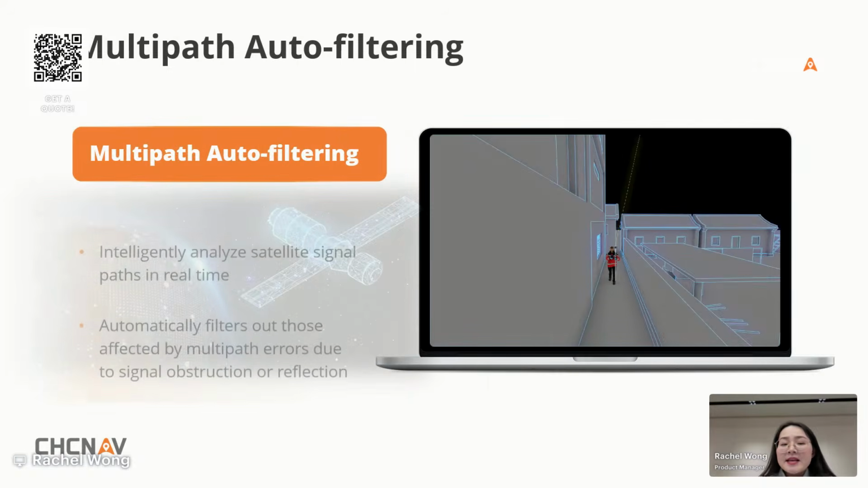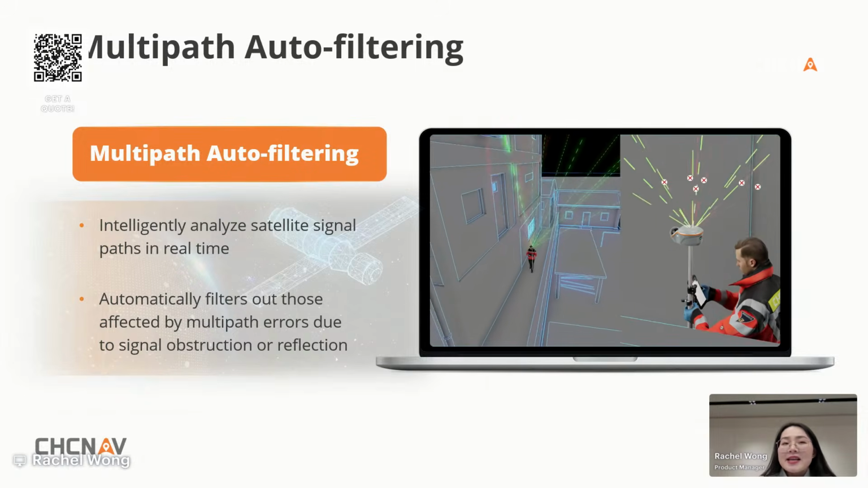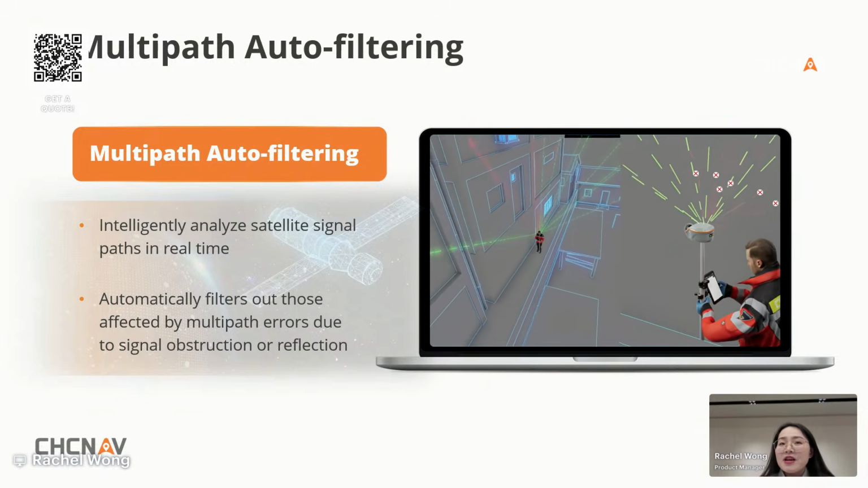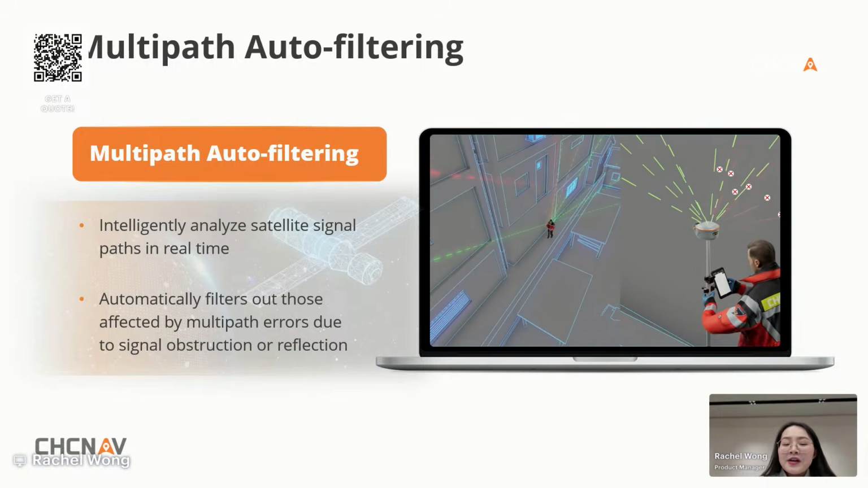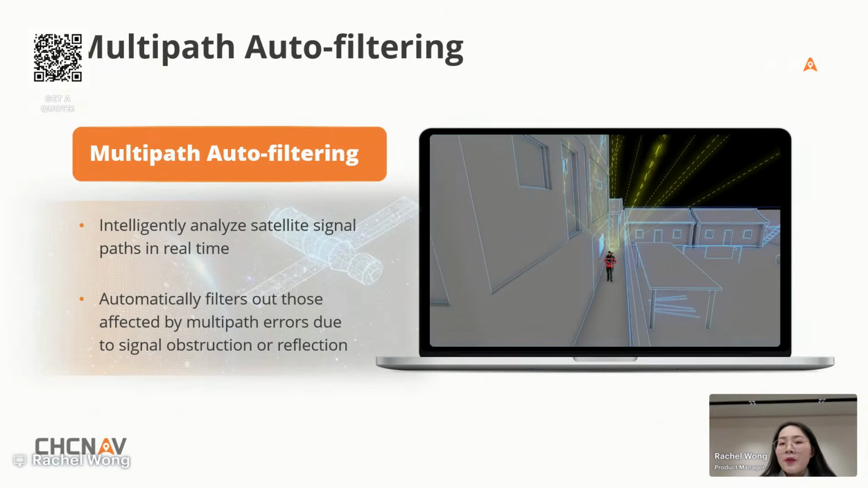So after we detect the surrounding spatial information, ViLi i100 intelligently analyzes the satellite signals in real time and automatically filters out those affected by multipath errors caused by reflection or obstruction.